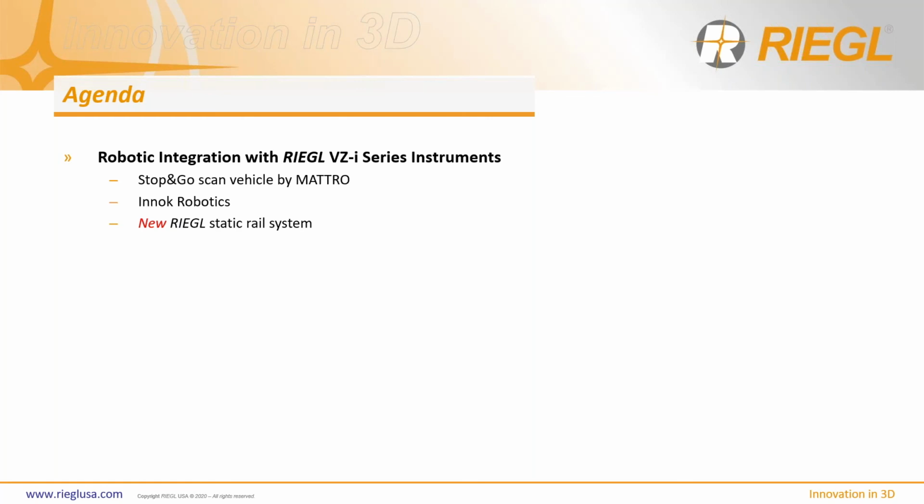You know, because at the end of the day, carrying this tripod scanner around could take a toll on people. So by integrating these terrestrial scanners onto a robotic platform, it really is something game changing for terrestrial laser scanning, especially on the new RIEGL static rail system as well. That's something neat that I'd like to share with you in a little bit.